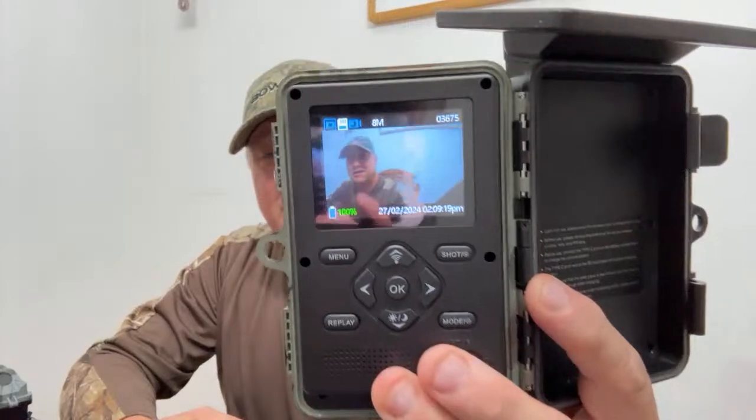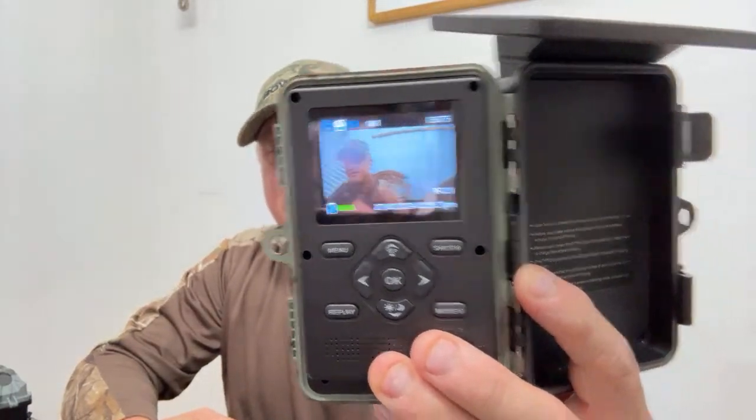Now let me do something real quick here. This has been off for a while. I took this out about a month ago. Let's go to setup real quick here, and I want to see. Okay, it came on, obviously, and the battery is 100%, guys. That battery is 100%.